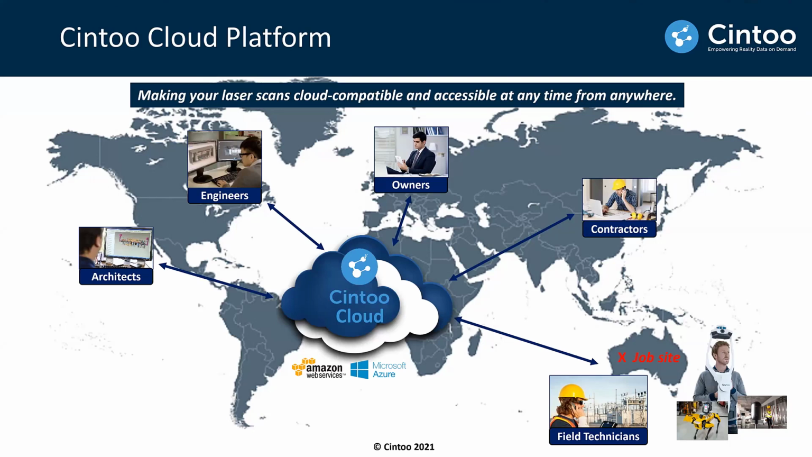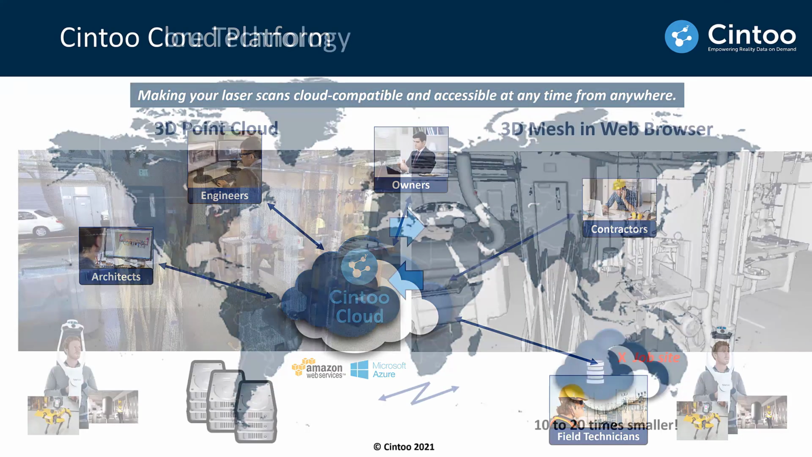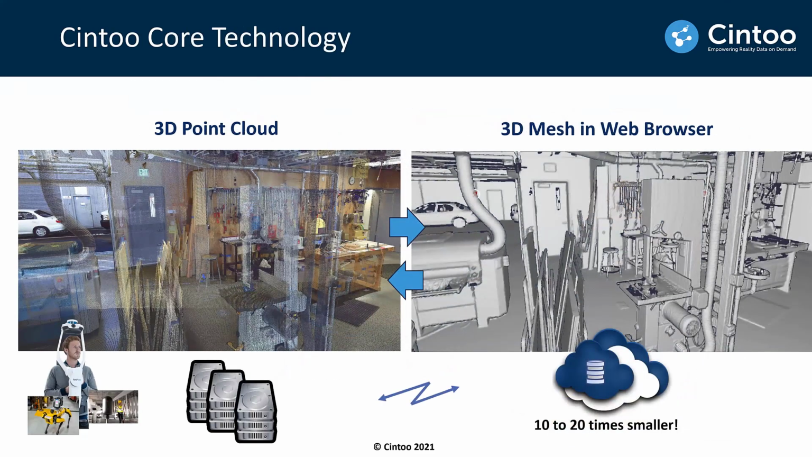And by making it cloud compatible, it will make it easily shareable, distributable. You can enrich this scan data, of course, with measurements, annotations. We can connect the platform to other BIM platforms like BIM 360, now Autodesk Build, and then extract meaningful information from this data.